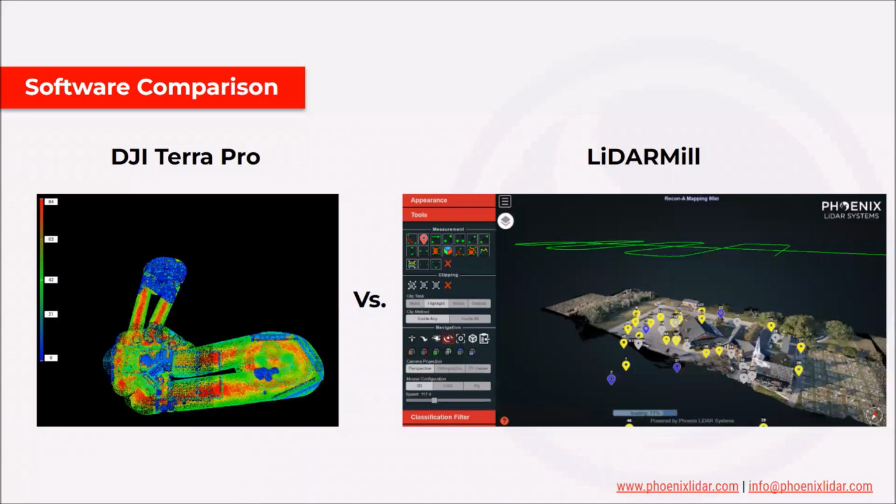So now let's take a look at the software and how that compares between DJI's Terra Pro and LiDARMill offered by Phoenix LiDAR Systems. One thing to note here is that our Recon series is actually compatible with Spatial Explorer 7 Pro now, our desktop-based software. If you want a more hands-on approach and more robust processing features, we can fit a package together with Spatial Explorer. But for this comparison, we wanted to do a more apples to apples comparison and compare their highly automated software with our automated software.